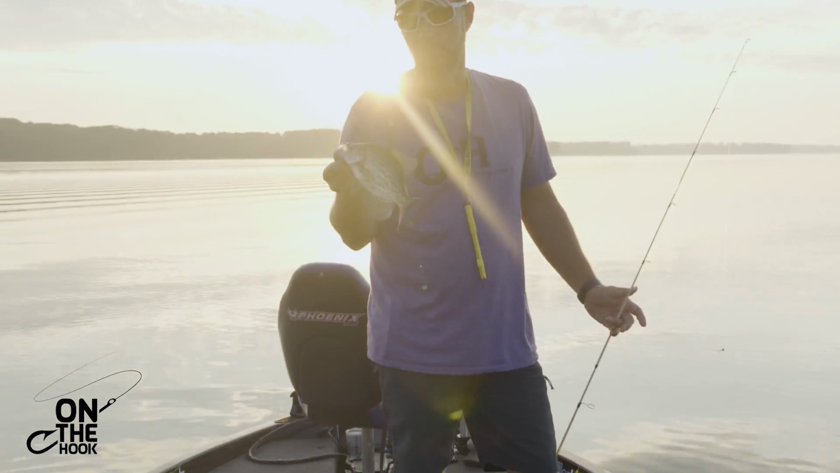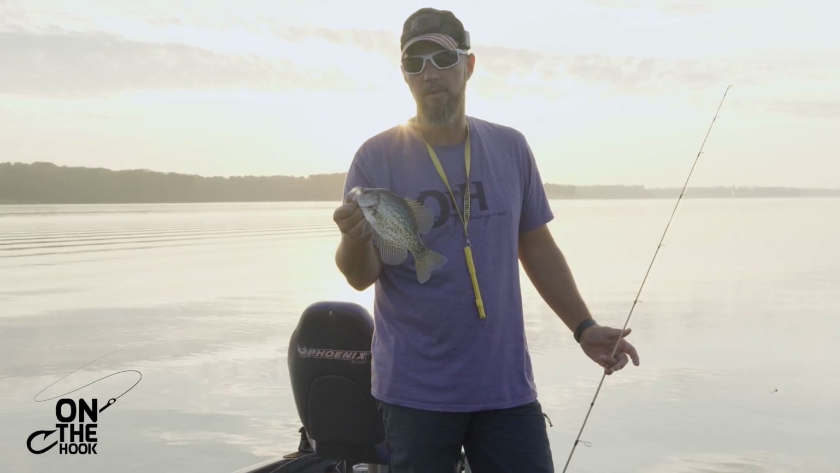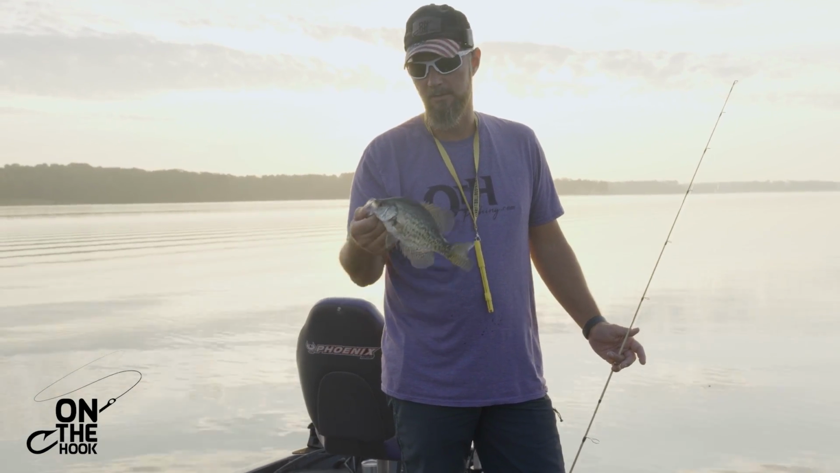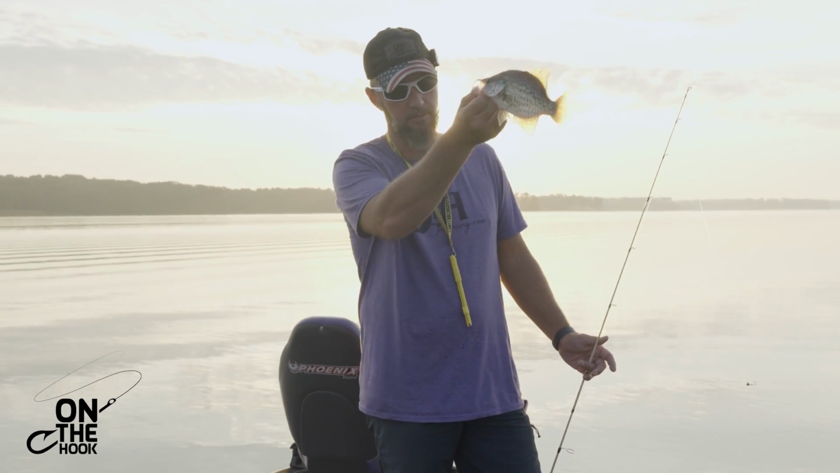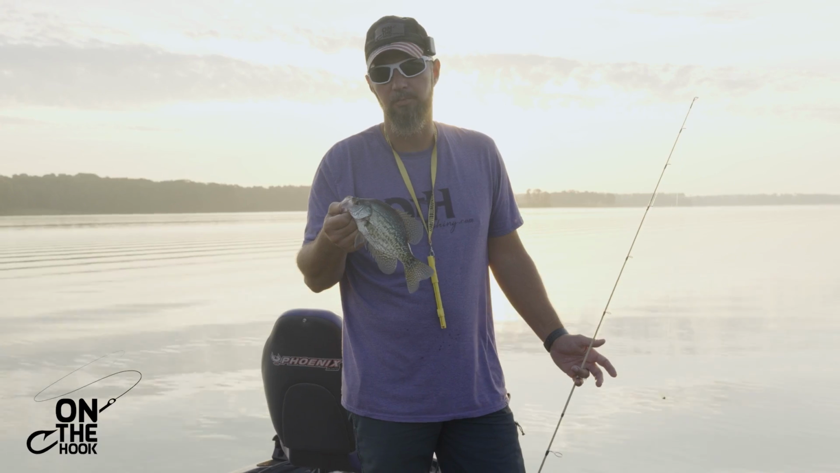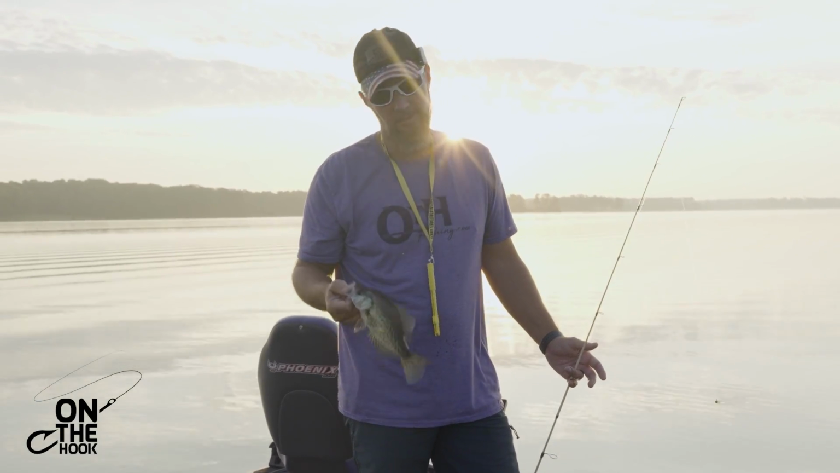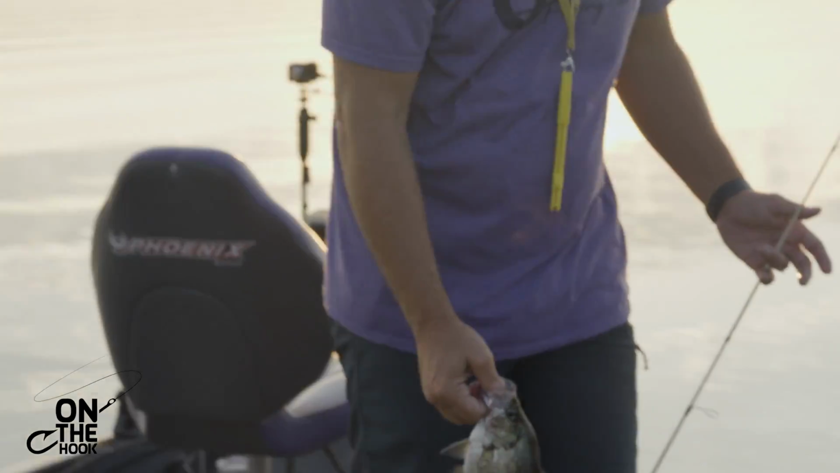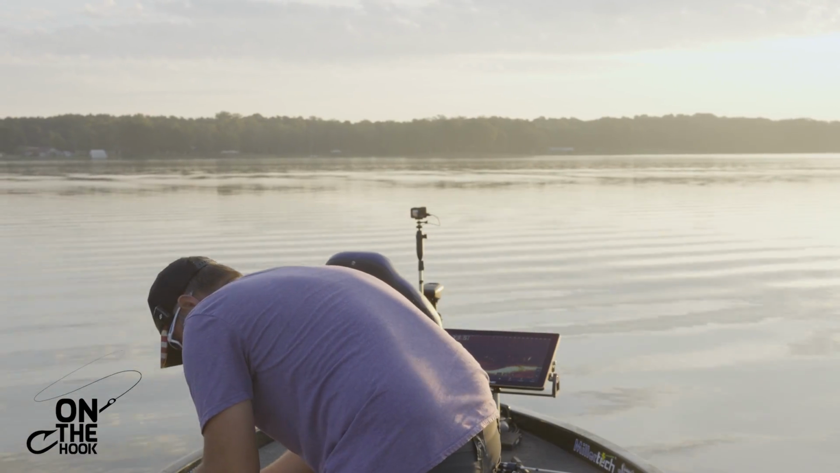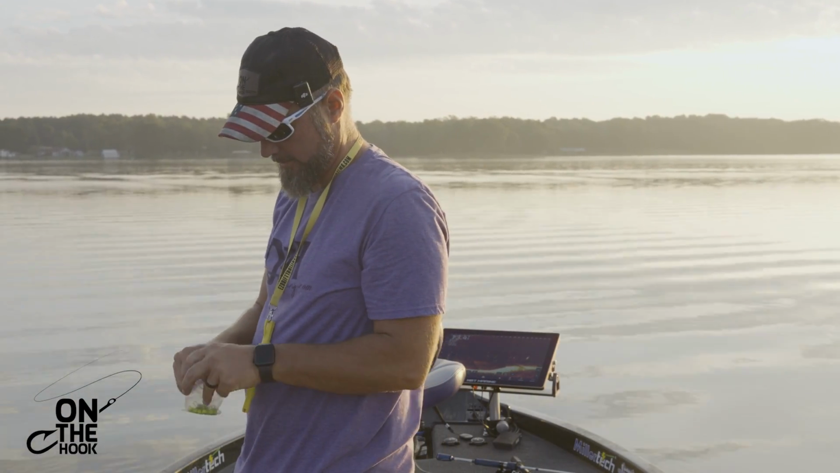We're getting ready to find out. That's a hypothesis I had before ever getting here. And I came out and I talked to John Harrison yesterday. He actually lives right over here, and he just confirmed it. He told me, you need to go small, and that's what we're going to do today and see if we can't put some more of them on the hook. Oh yeah, that's what we're looking for.